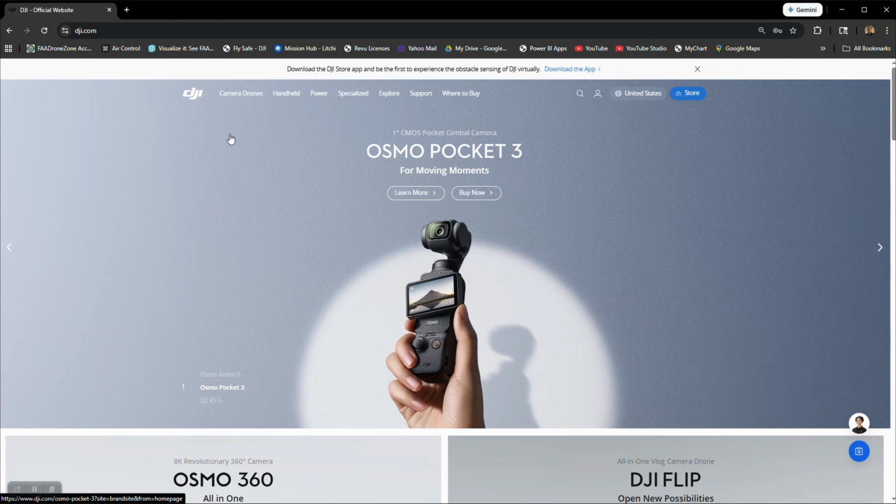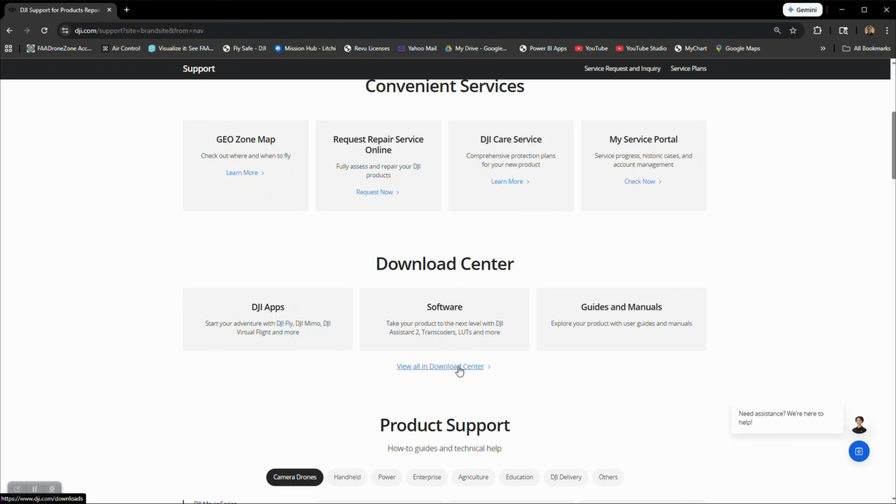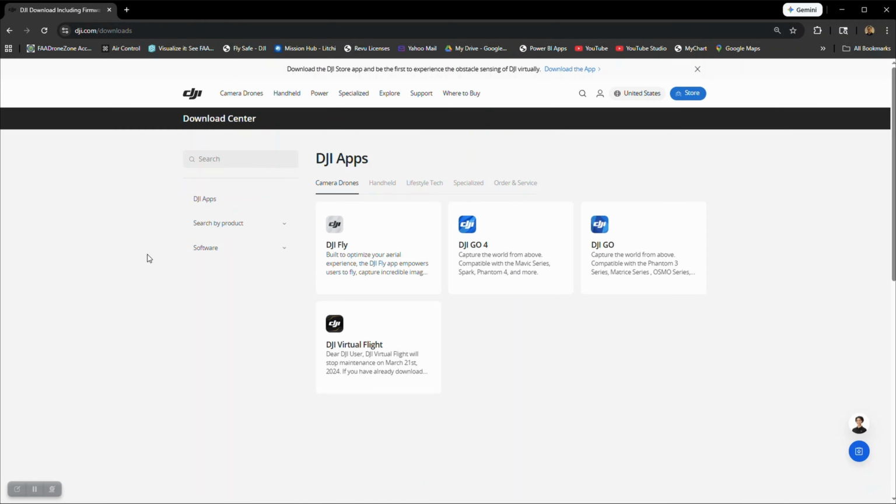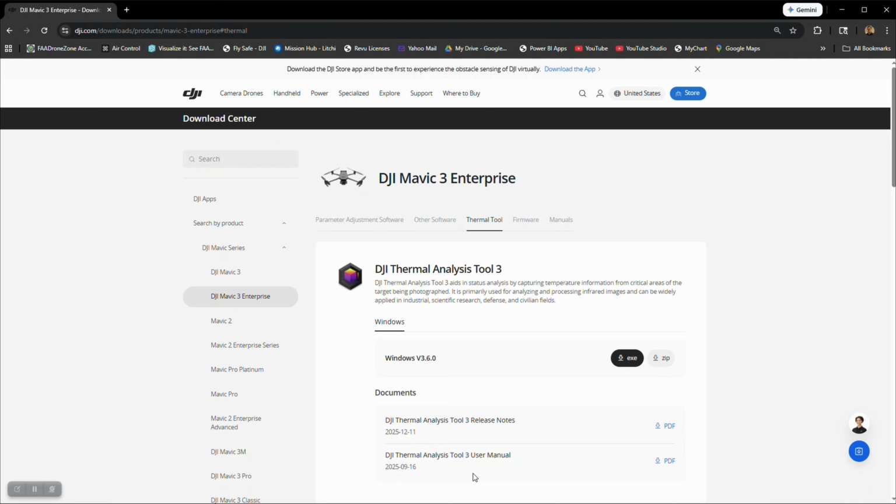So if I go to the main page, go to support, and scroll down a little bit to Download Center, view all download, and then search by product, and go down to DJI Mavic series, DJI Mavic 3 Enterprise, and then go down to, there's thermal tools right here, but there's other software as well. And you can download the DJI Thermal Analysis 3 tool from here, along with the user manual.